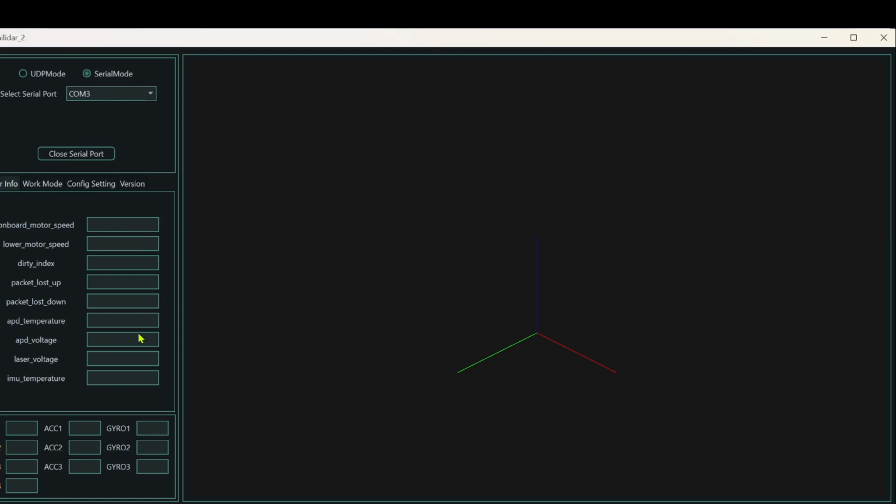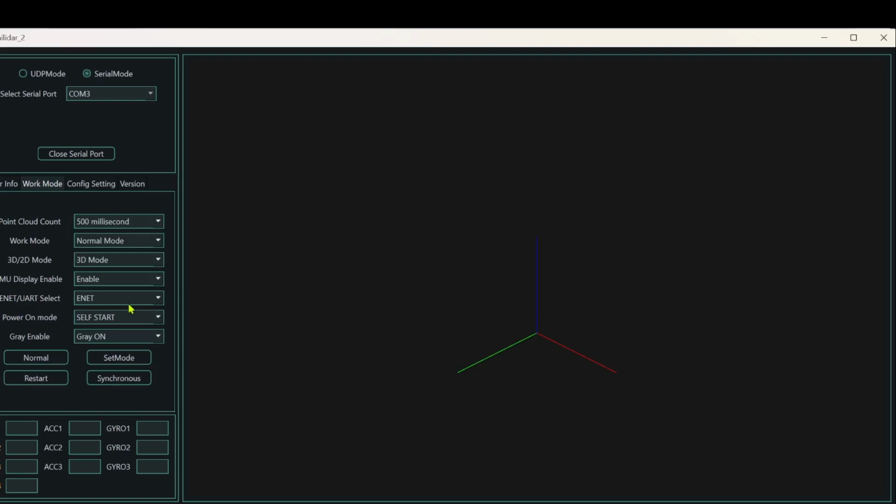But anyhow, the next thing we're going to do is go down to this section right here. It starts out on this LiDAR info, so this is a real-time feed, but you'll see that there's nothing running right now. This is the work mode, and you've got to be careful here because this contains a lot of settings, and when you first start the software, it's going to come up with the default settings.